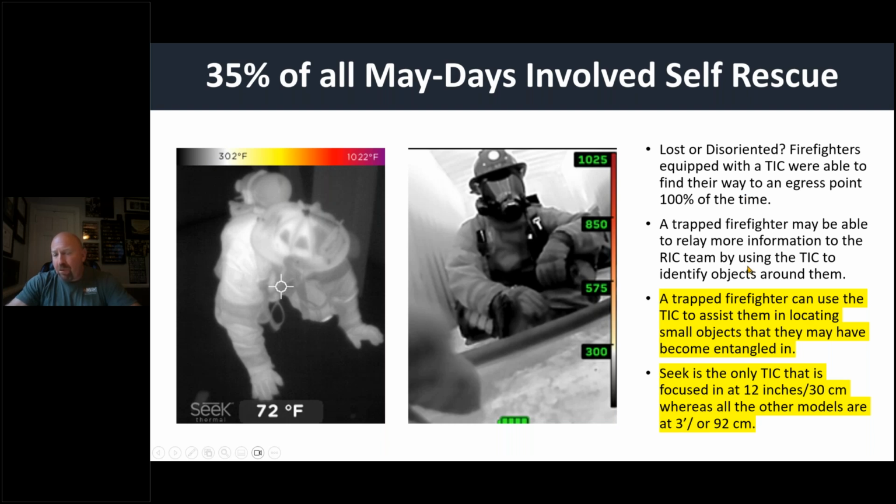And a trapped firefighter, if he can't get out, he or she can relay more information to command or the RIT team by using the TIC to identify objects around them. Where's the fire? What are they trapped in? Where's the closest door if they can't move? They can use that to locate small objects they might become entangled in, because Seek is the only manufacturer that allows you to use your camera and look at objects at 12 inches away. Every other camera on the market needs 3 feet or it will not focus on it. So you need this to be your personal safety device.